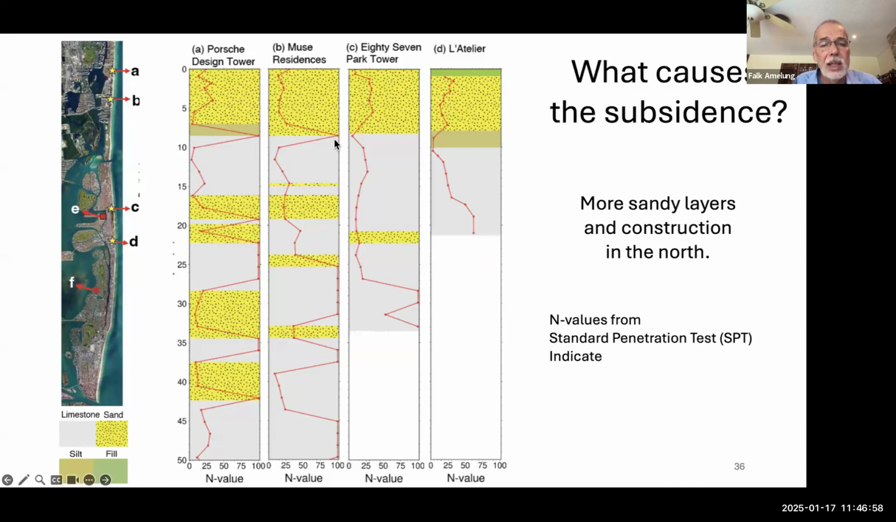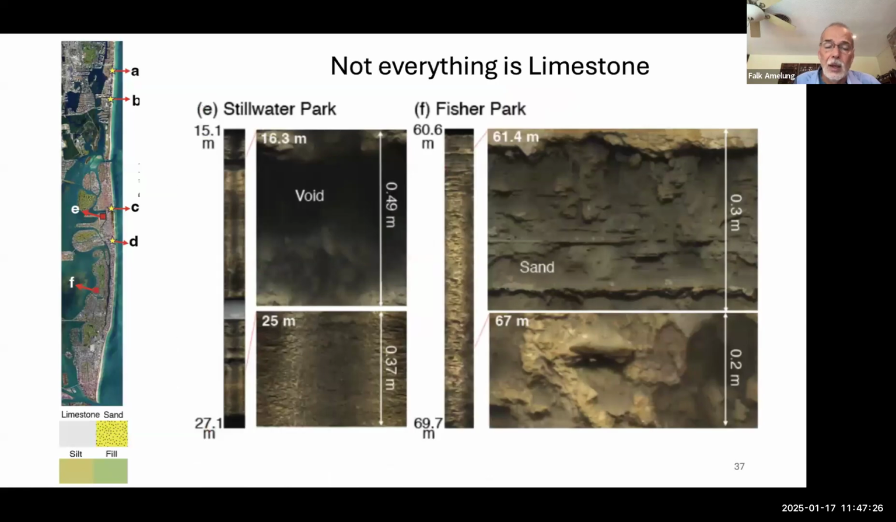So there are some areas here where the N value is very high, so it's very strong rock, and then we have something weak. And here we have, again, a few layers, much harder. For the 87 tower in Surfside, it seems to be pretty weak, up to 30 meters or so, 25 meters. But in any case, more sandy layers and more construction in the north.